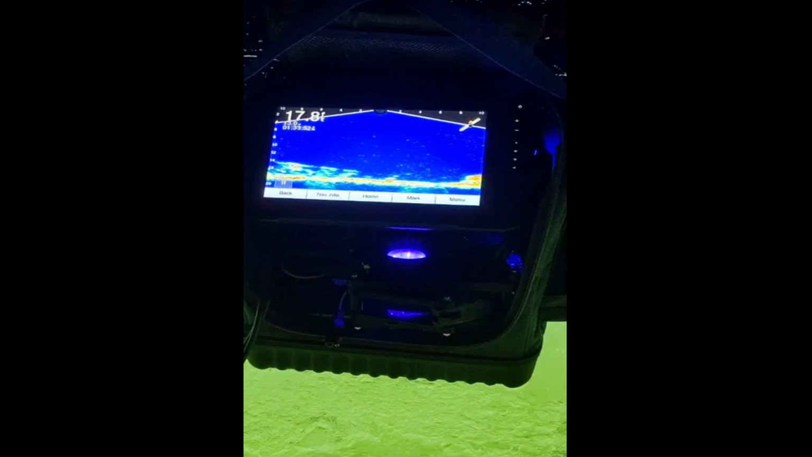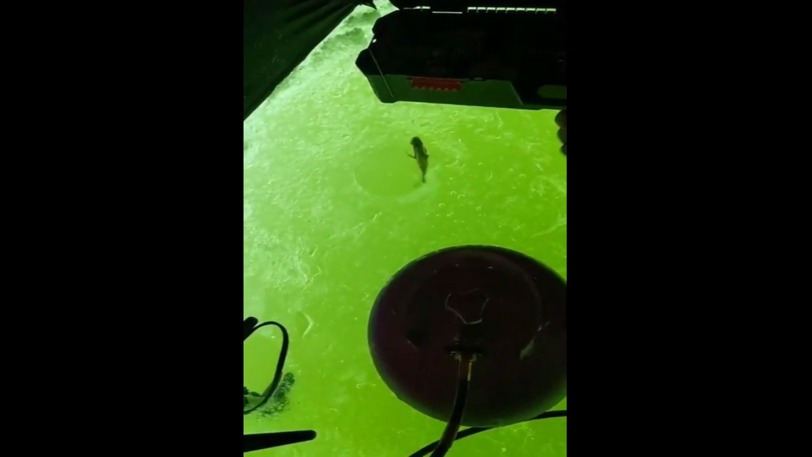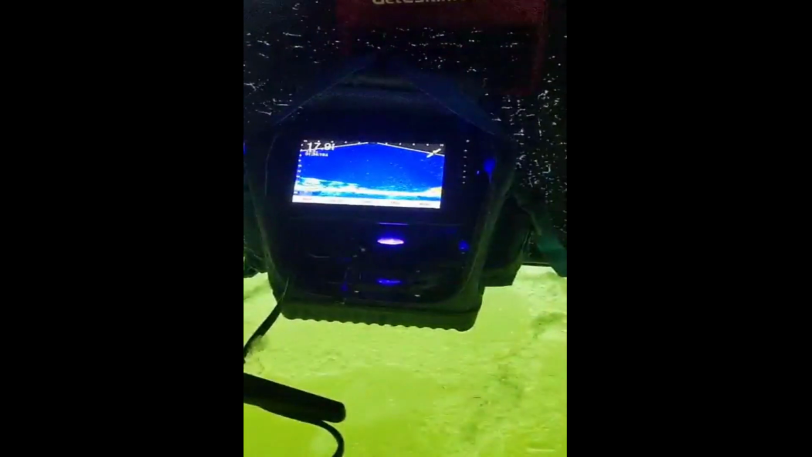Oh, we got one coming here. Oh boy, it's gonna happen. There it is. Coming up. There he is, a little bit smaller. I'm gonna get him fired up. Tell you what, if we were keeping fish, we could have fed 5 families today.